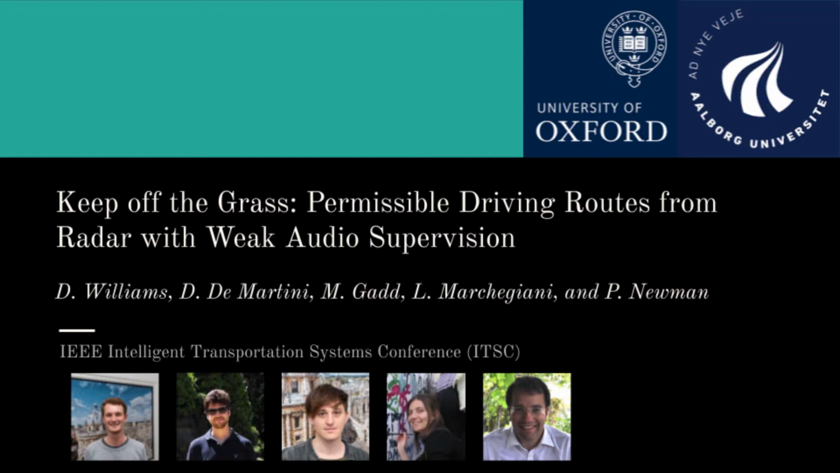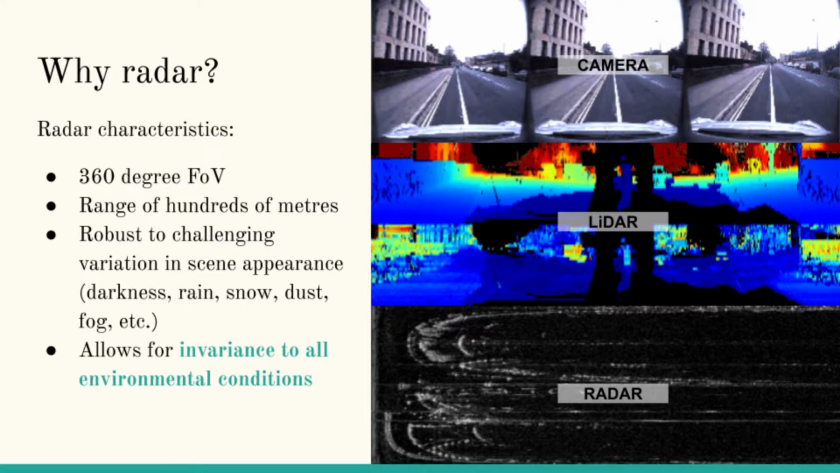Welcome to our work on detecting permissible driving routes in radar using weak audio supervision. The underlying focus of this work is on the use of radar as the main sensor for a perception system. Radar provides us with a 360-degree understanding of a given environment with a range of hundreds of meters.